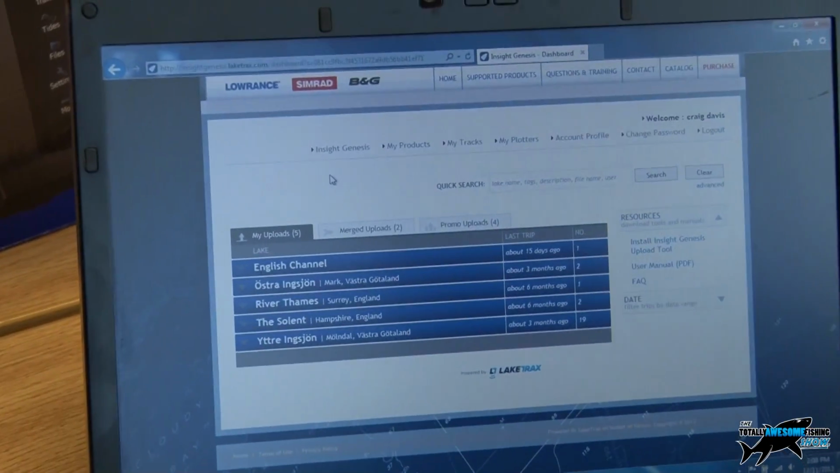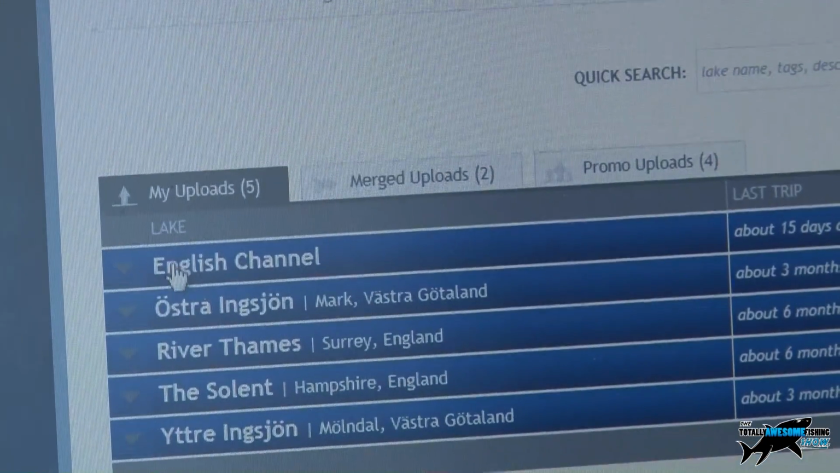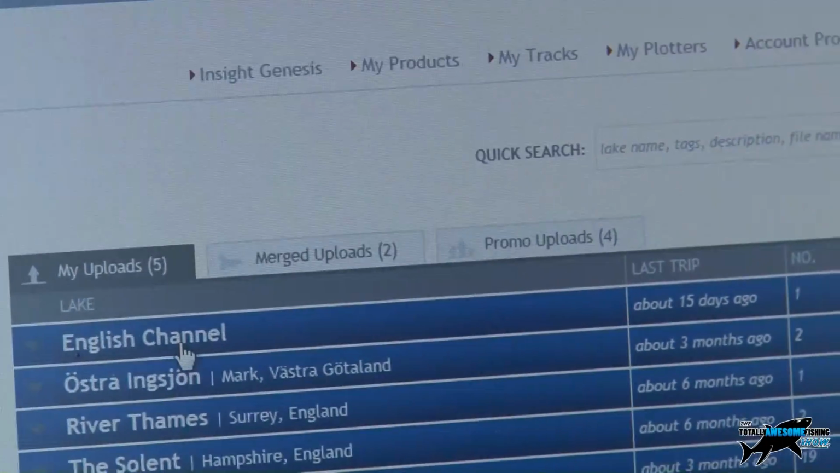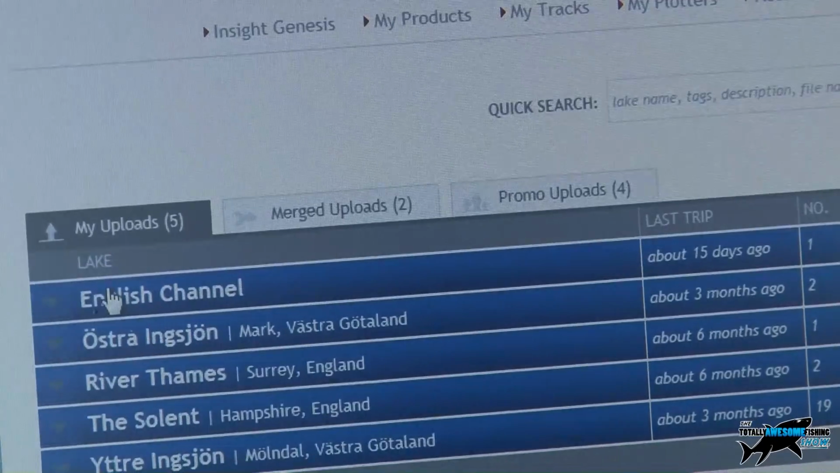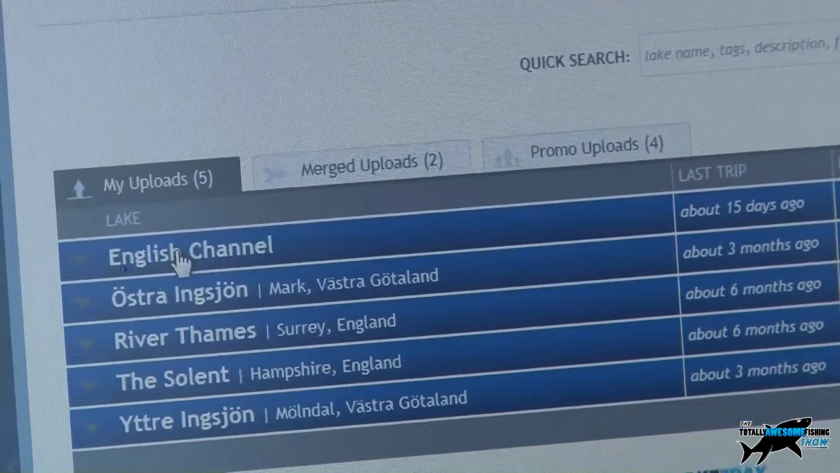So you can see here we've got a couple of recordings that have already been uploaded. These are all stored. It lists them by their location, so it'll automatically work out the location that those are recorded in. And we can start to look at one of these in a little bit more detail. We'll take a look at a recording that we've done of the Bridge Bank just off of the Needles, because that's somewhere that everybody knows.